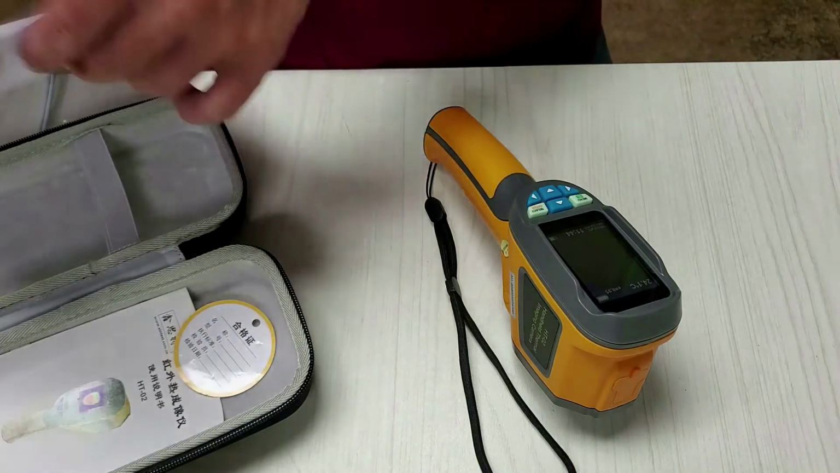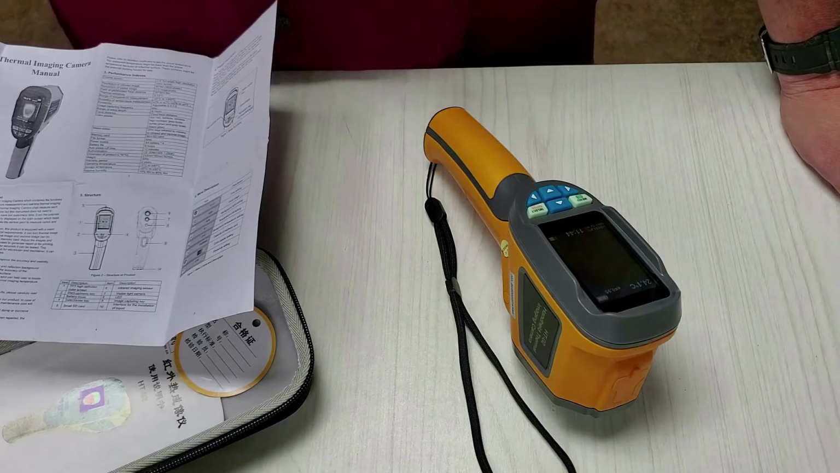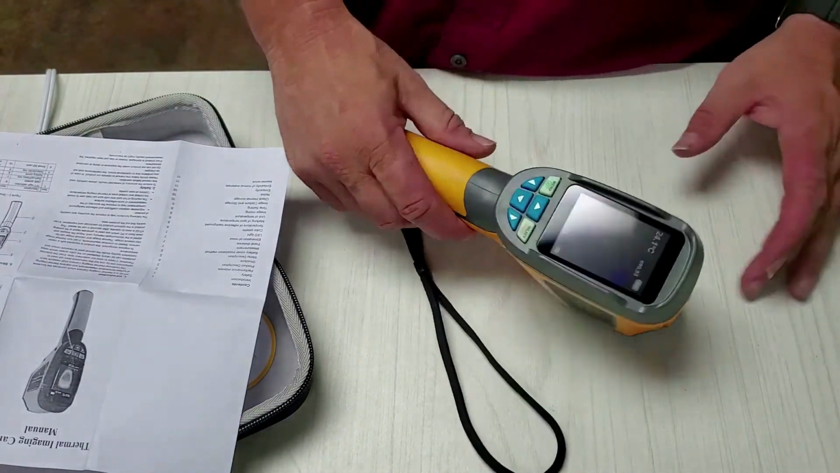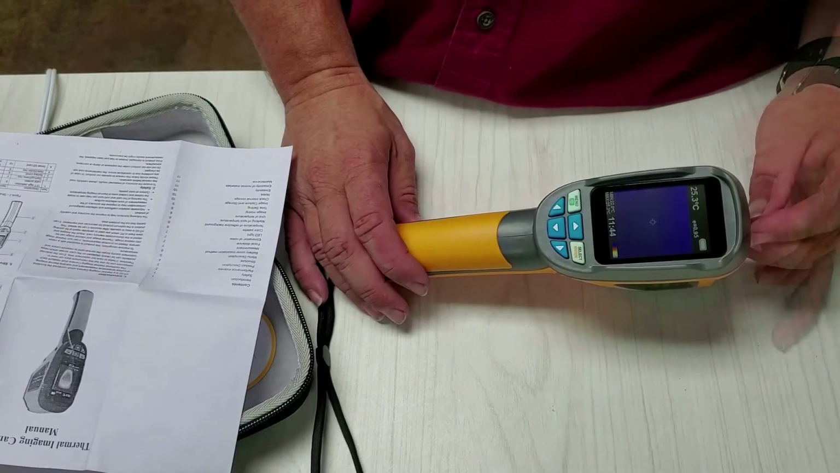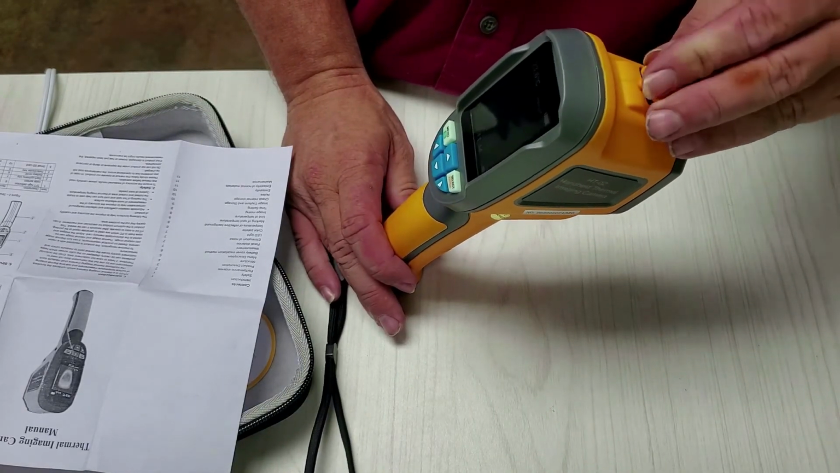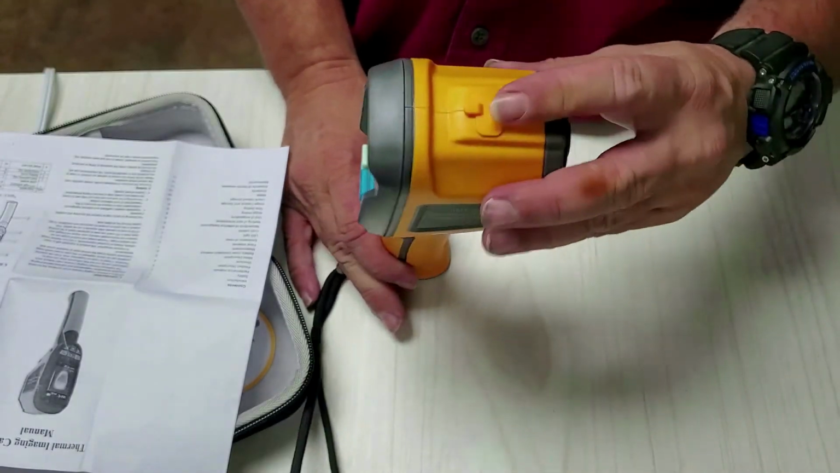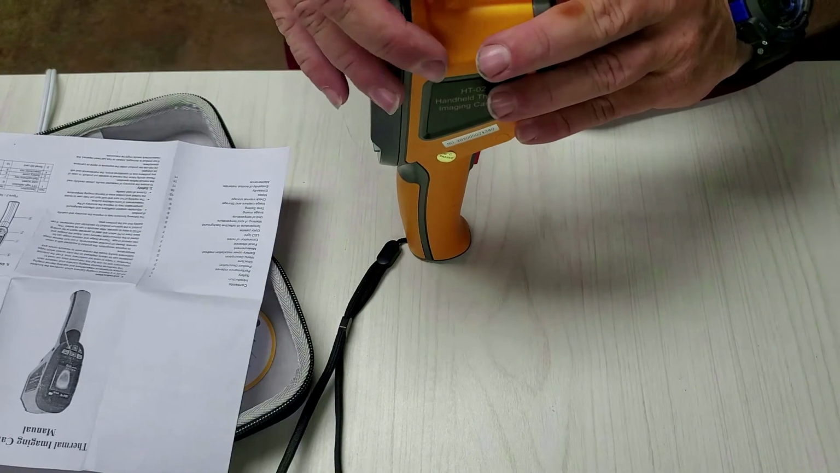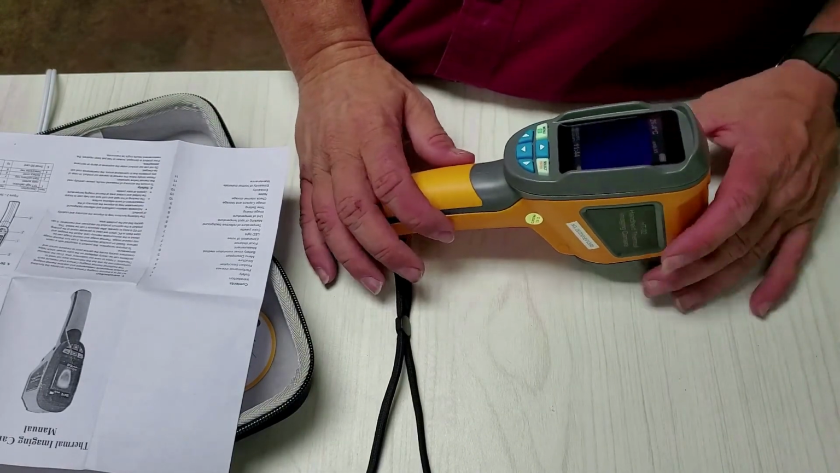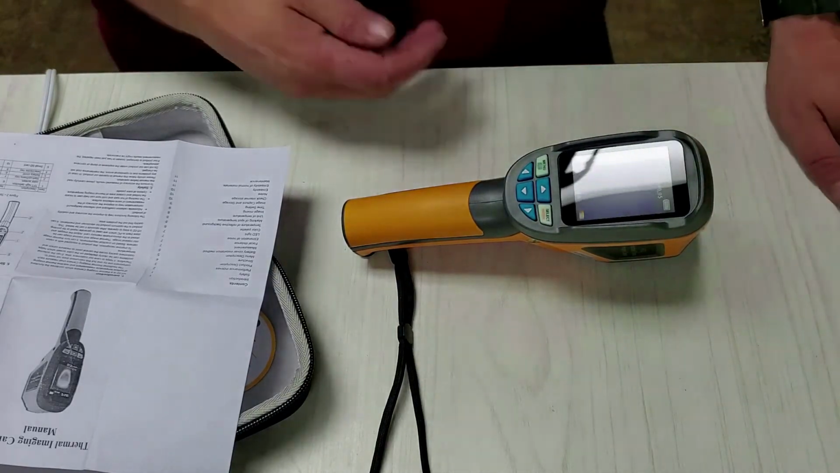So we will definitely be taking this thermal camera on our hive removals. It has an SD card, so it does take pictures. Okay, I just found that up here. It wasn't advertised, but once again, I'm not trying to use it for taking pictures. I am primarily using it just for the thermal. That's what I wanted.